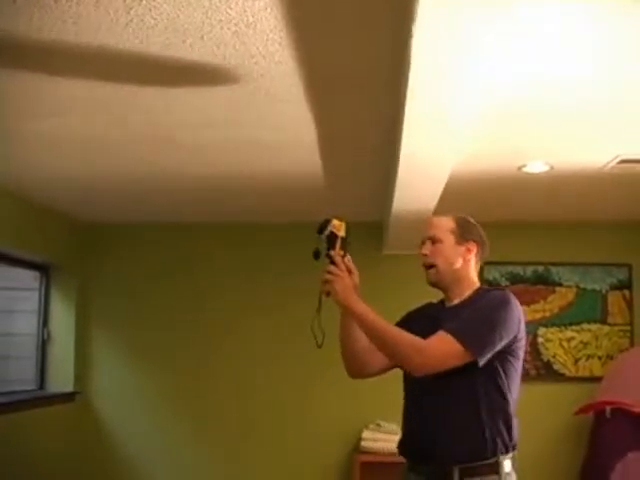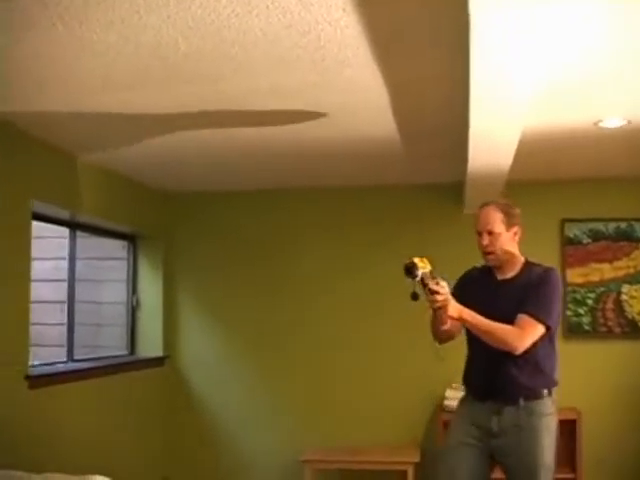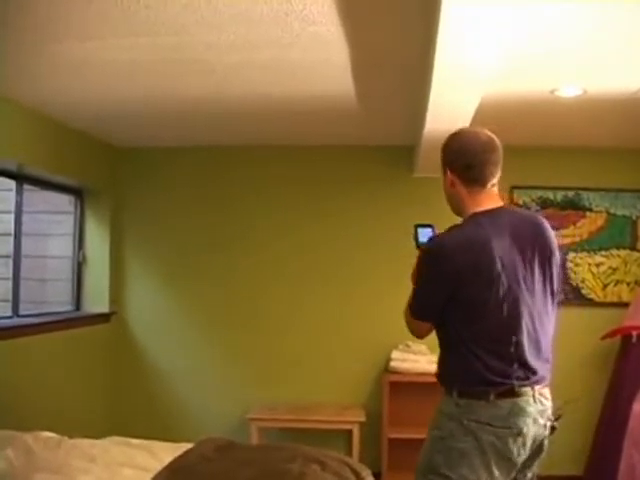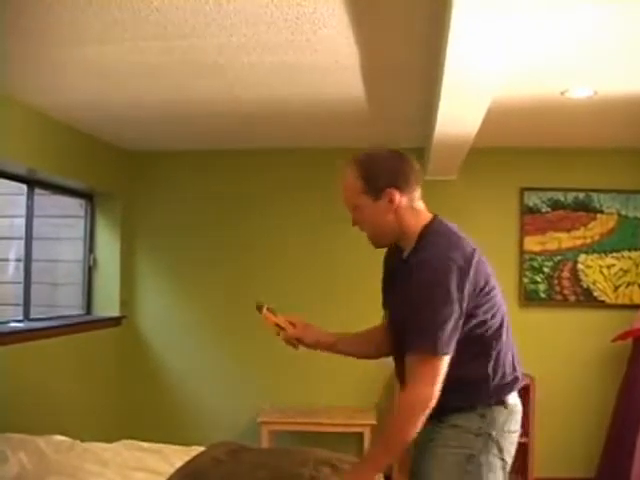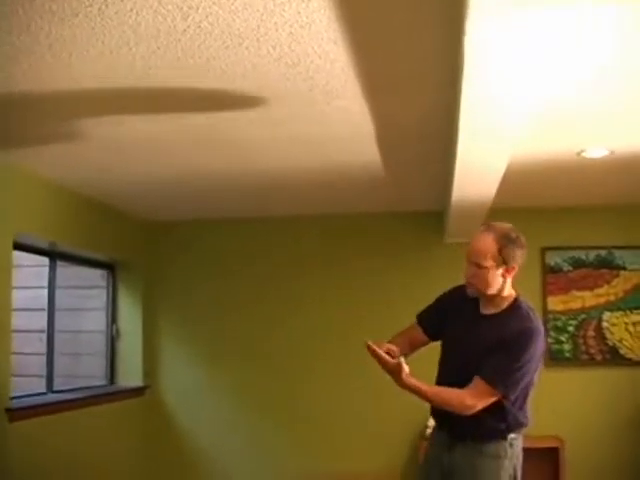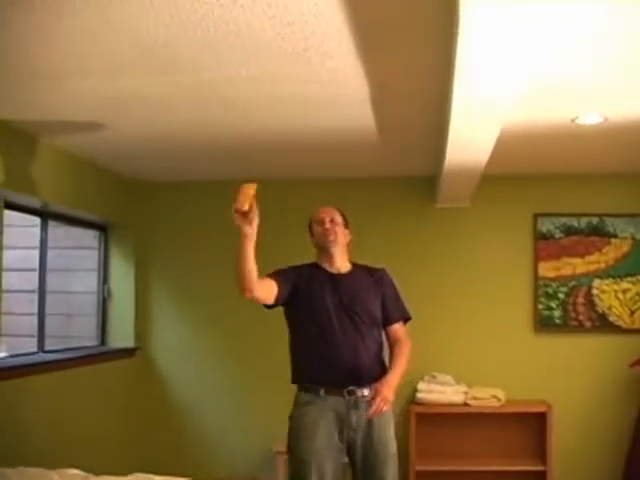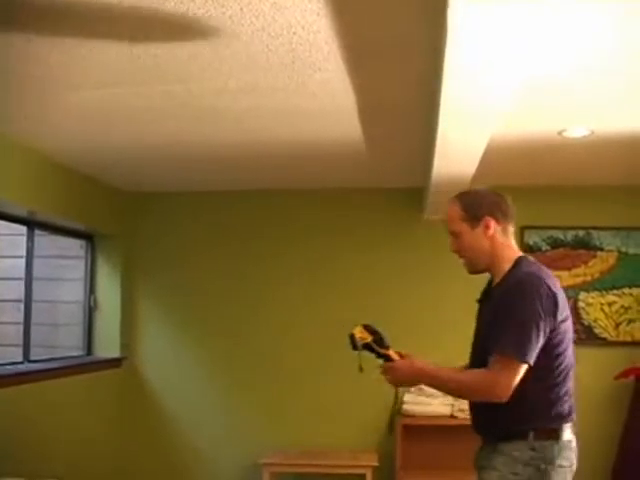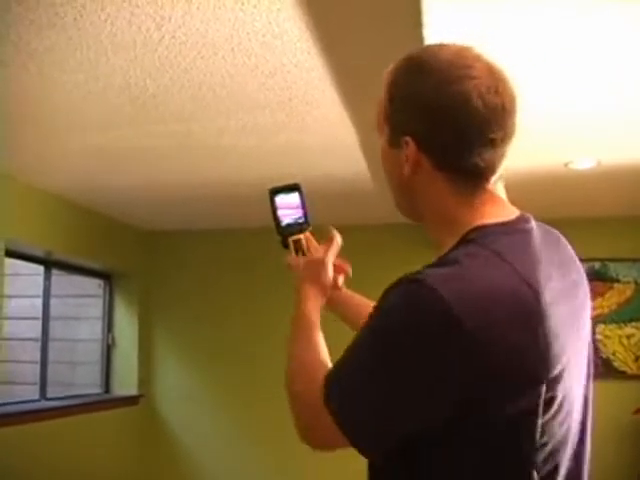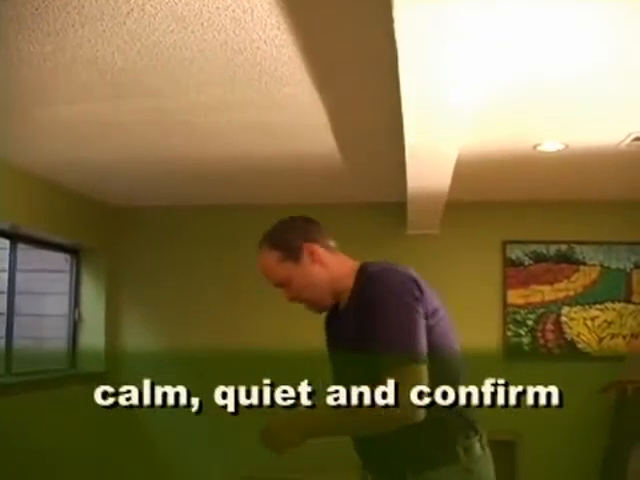With an infrared camera, you can scan a large amount fairly quickly. There are some inspectors who just use the moisture meter. Now, if I was going to use this, it's hard to scan the entire wall. This one uses contact. You have to rub the entire wall to look for moisture. Rub the entire ceiling to look for moisture. But the infrared camera, I turned it on, and in just a second, I could see that we have probably a water problem. But, be calm, be quiet, and then confirm.